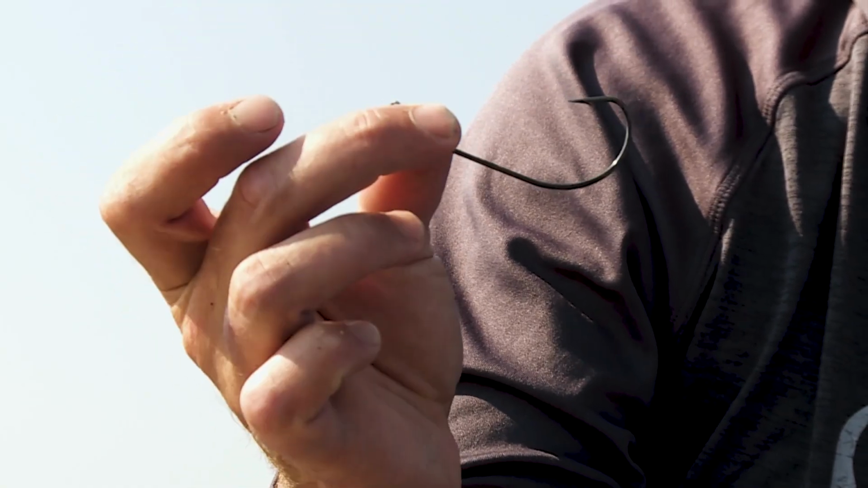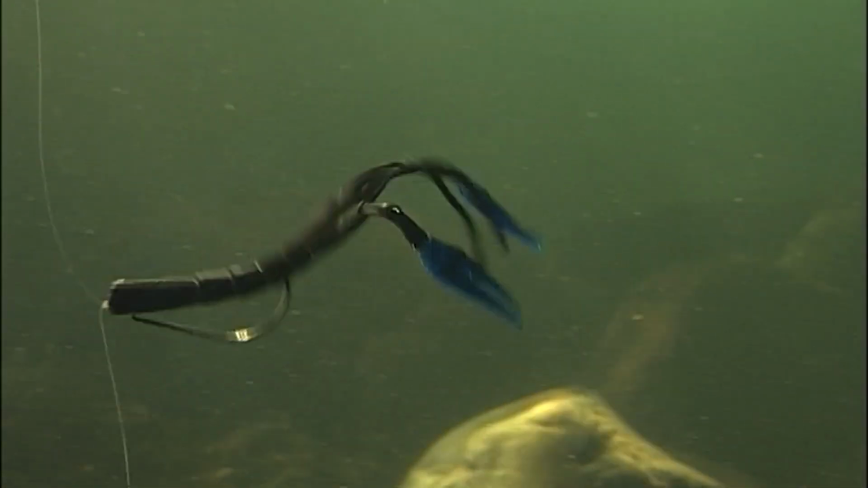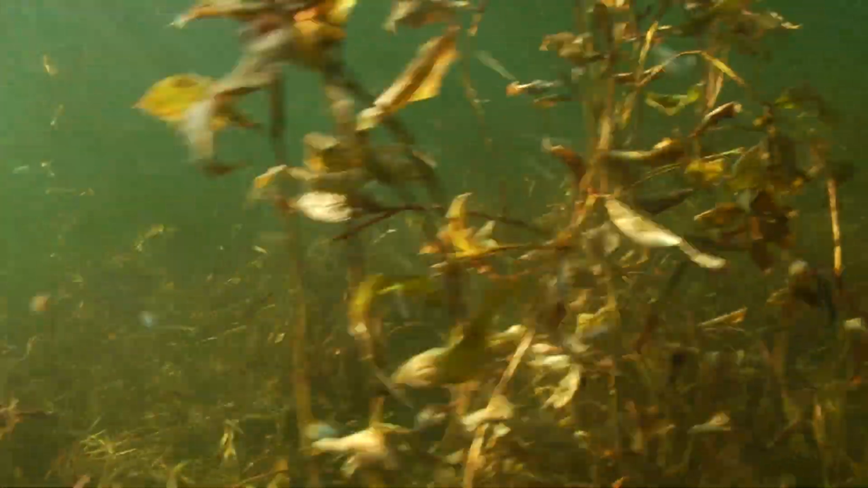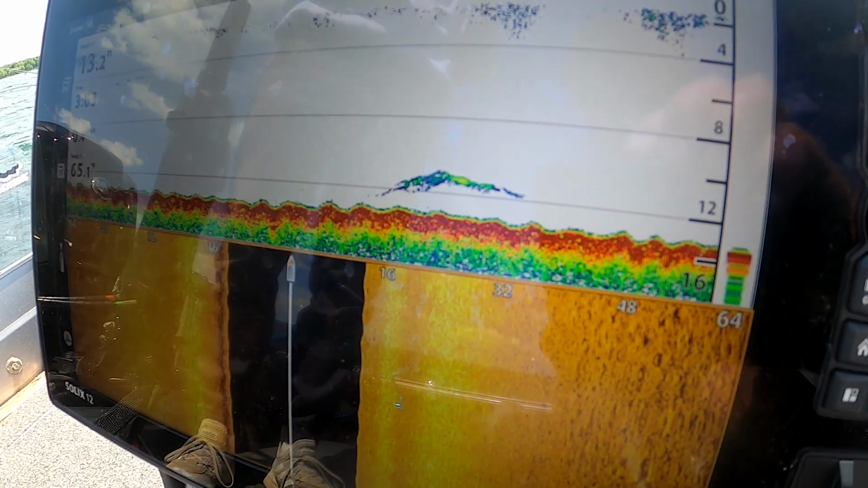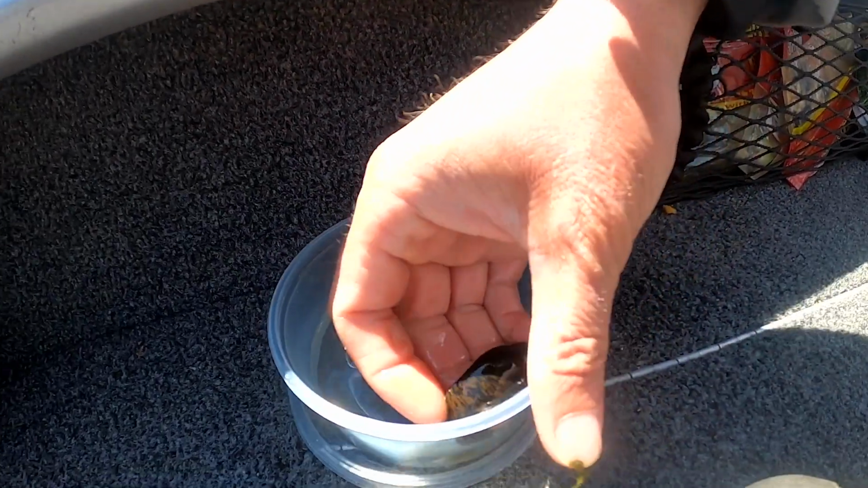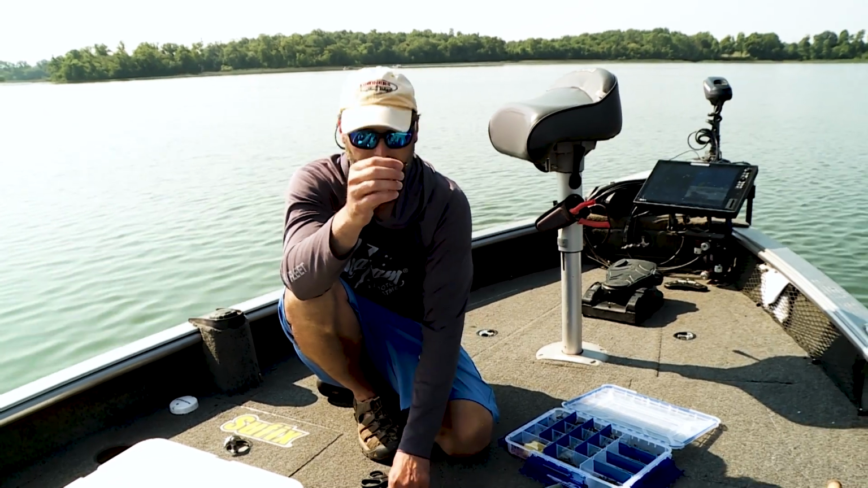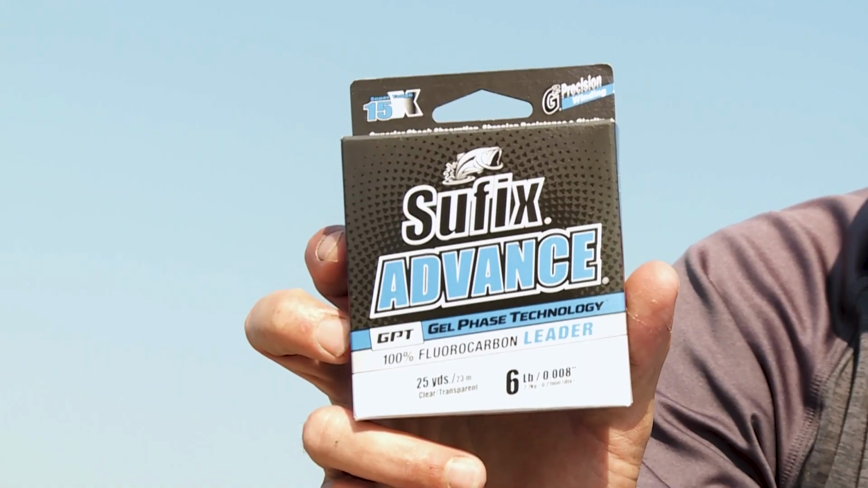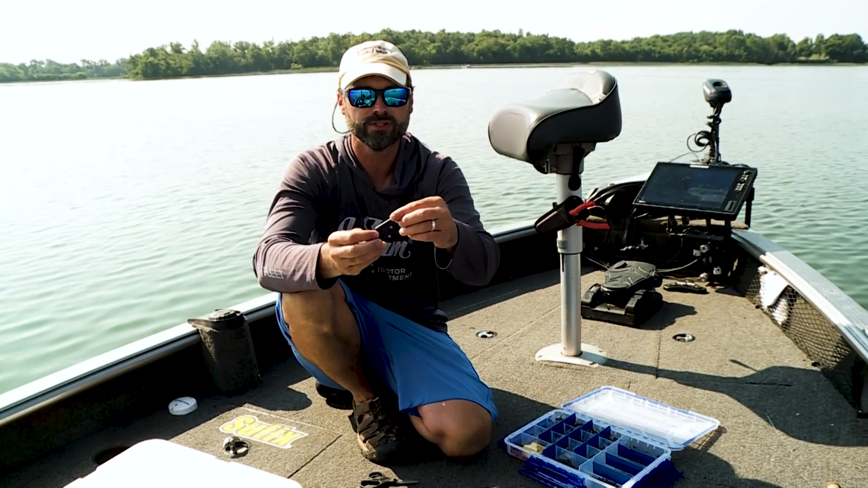We'll use big hooks like this with 10-inch worms and creature baits for fishing largemouth bass in heavy cover. I might use this style hook right here, the Nico hook spin shot, for fishing walleyes with leeches over sandgrass. And right now we're using the original spin shot right here for fishing the bluegills. But really all you need is the hook, line, and a sinker.